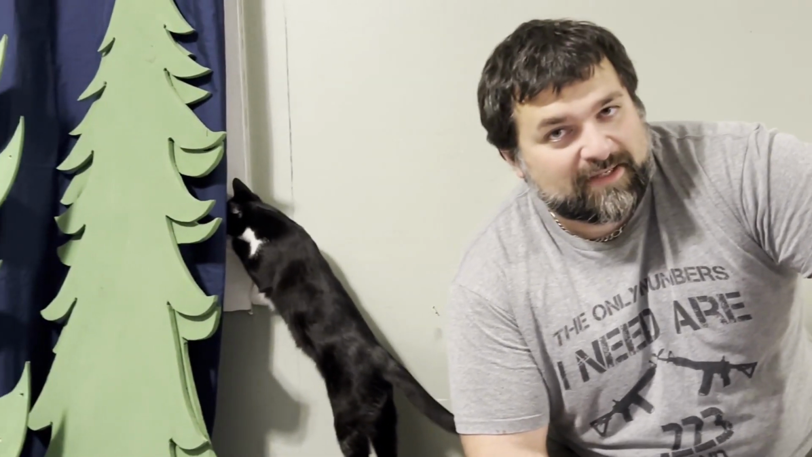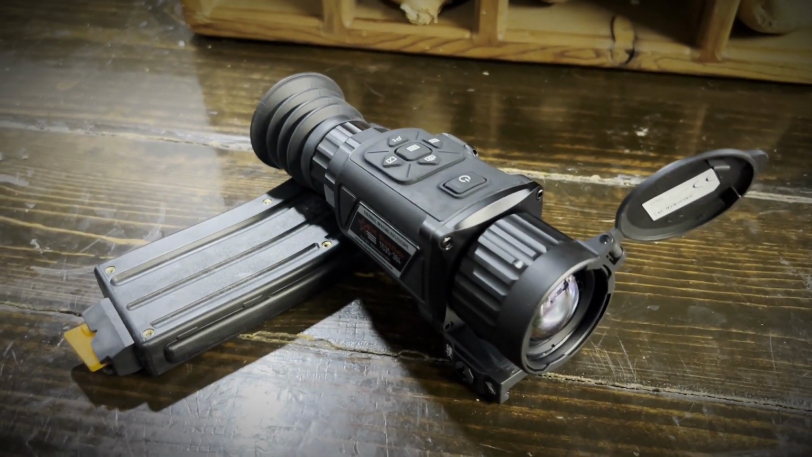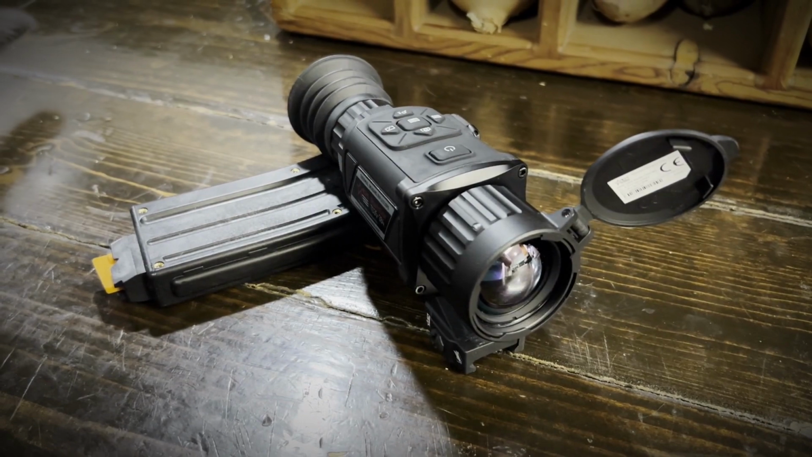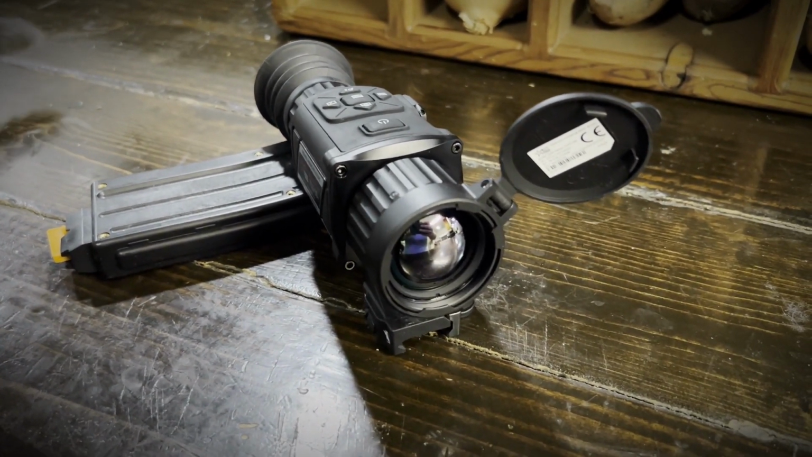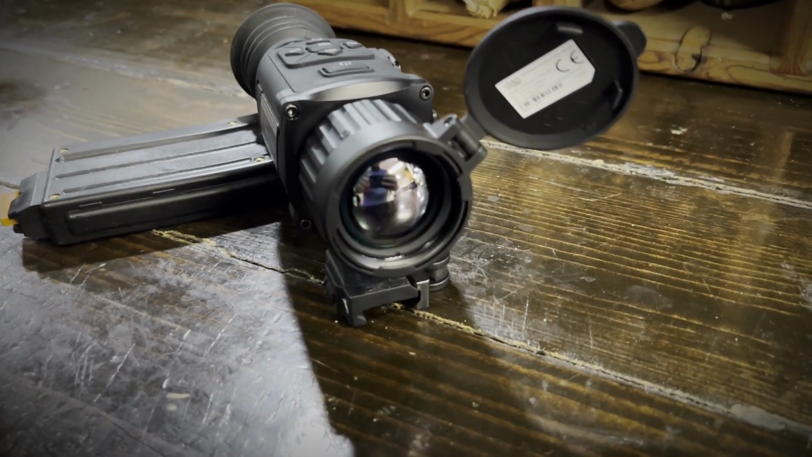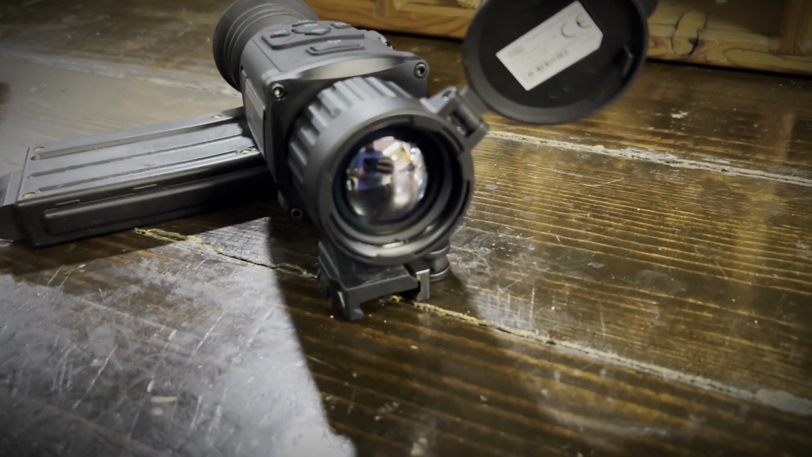So here's what I understand of it, okay? I'm using the spec sheet here because I've got a learning disability. TS-35, 35 is for a 35mm lens. It's the bigger boy versus the TS-25 they also have. A little bit more expensive, but you get a little bit more field of view with that. 10 more millimeters, in fact. The 384 portion comes from the fact that the actual resolution is going to be 384 by 288. It's a tiny little thing.